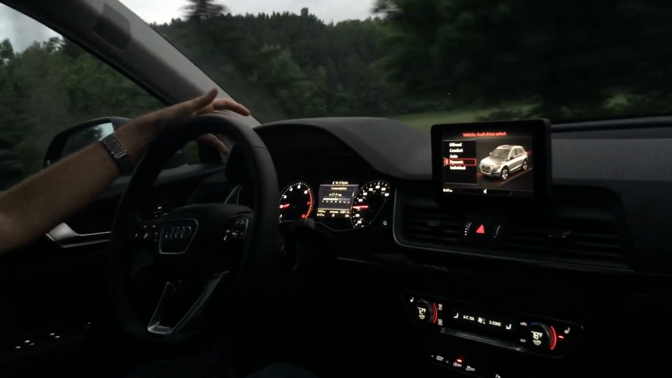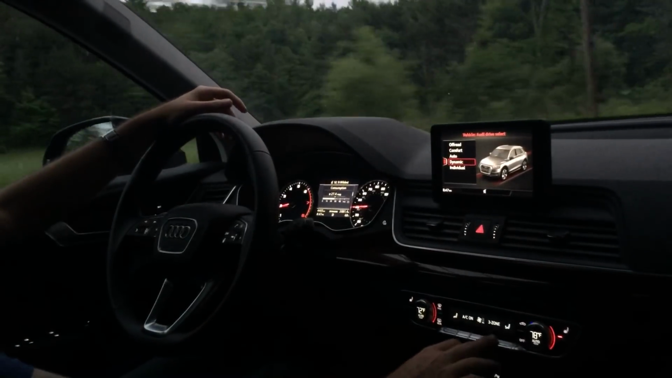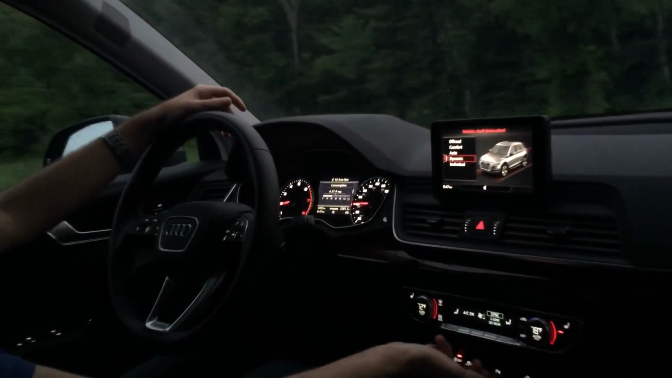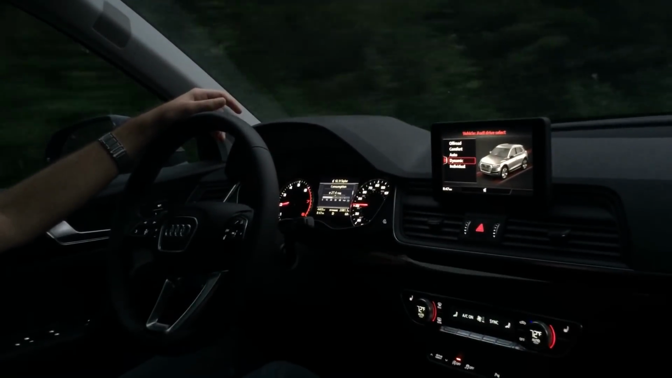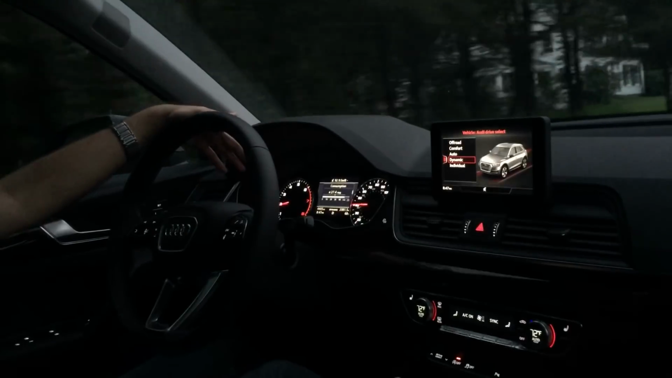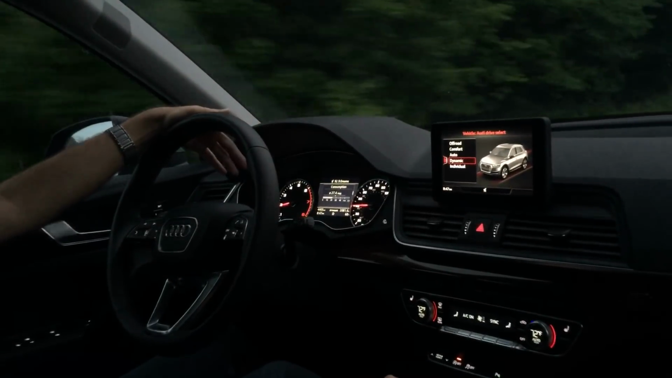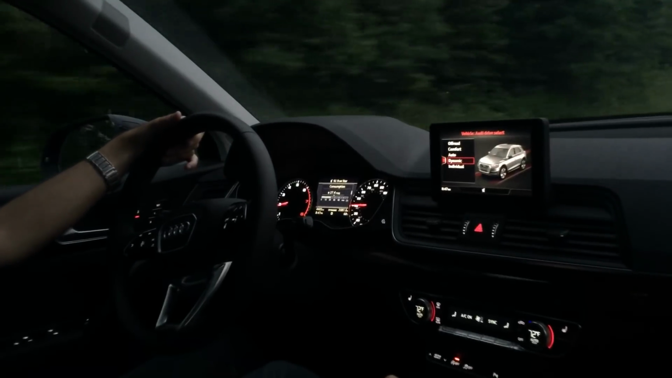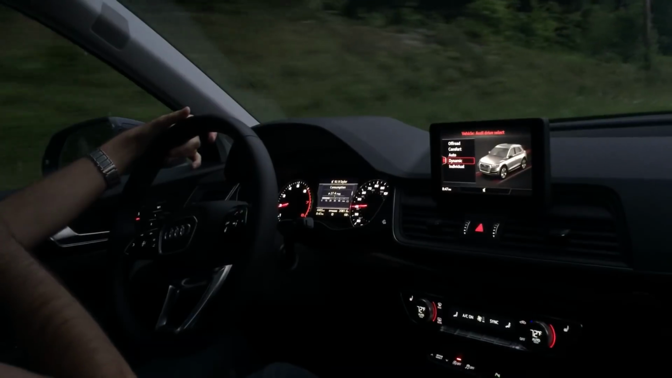But I'm getting really good fuel economy. Let's go back to sync the zones up, and turn that off. Averaging about 27 miles per gallon with it. I've gotten as high as 29 today, as low as about 25, 26. So, pretty good fuel economy for just driving around.